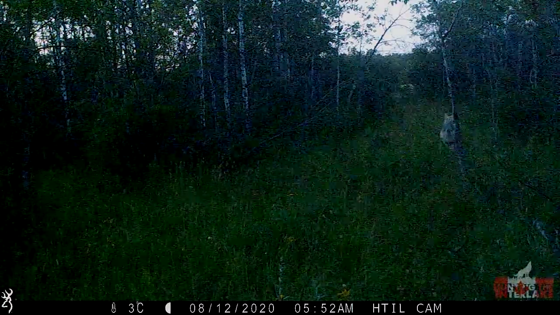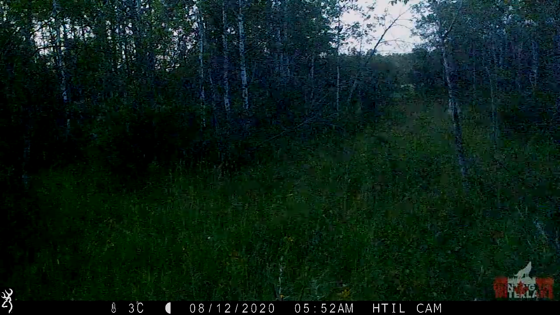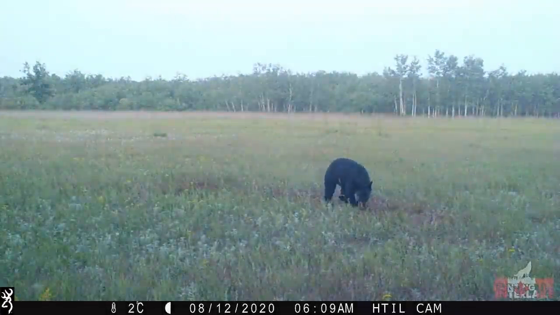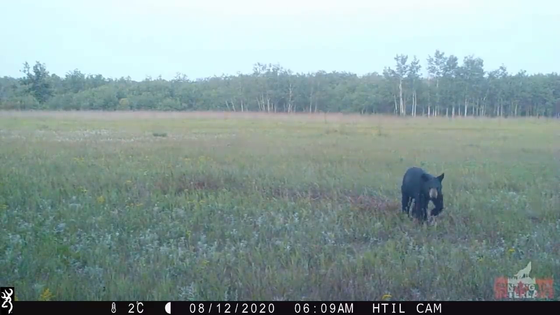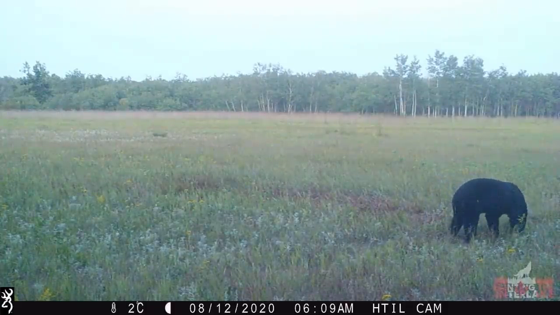20 minutes later, with the first signs of daylight shining through, the last of the wolves retreat back to the cover of the forest. Back at the site of the kill, now 6:09 a.m., a young black bear can already be seen investigating the kill site only hours after the wolf attack.